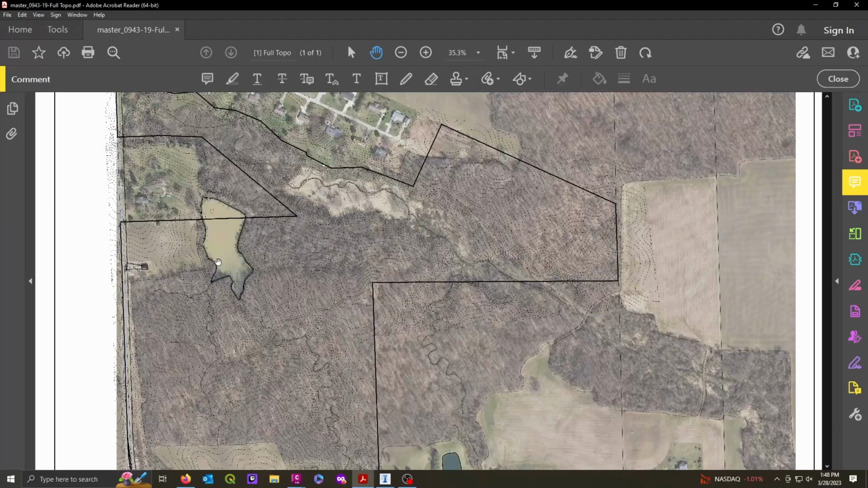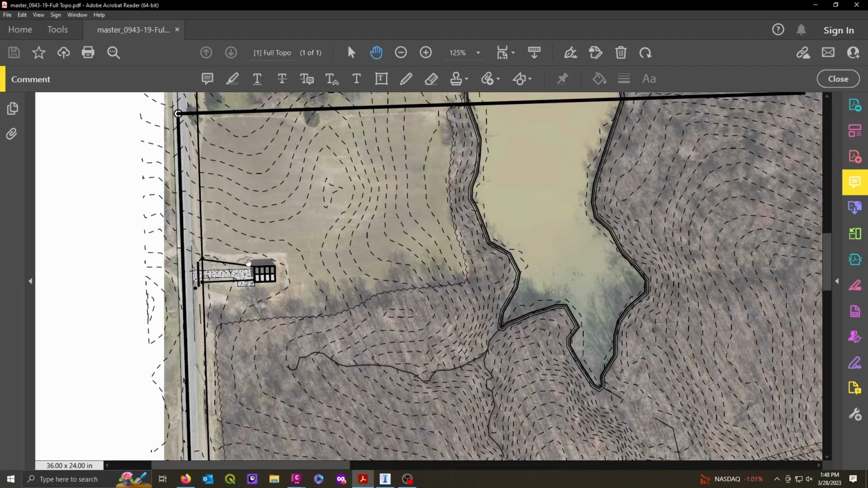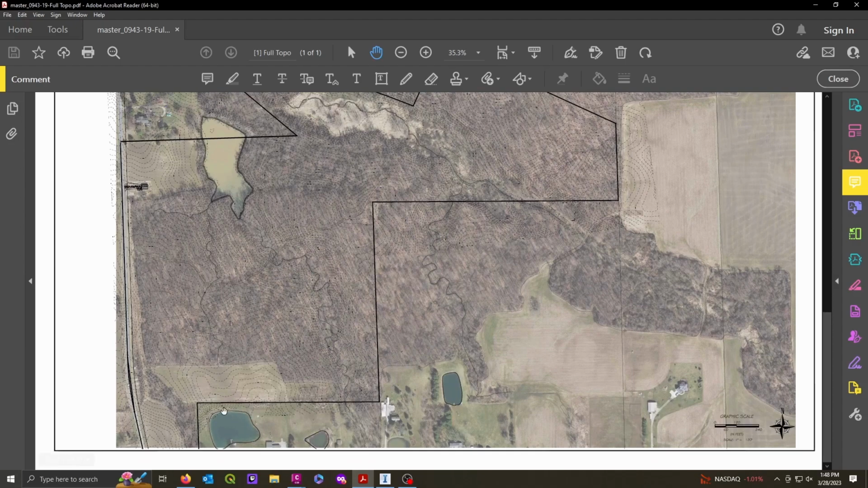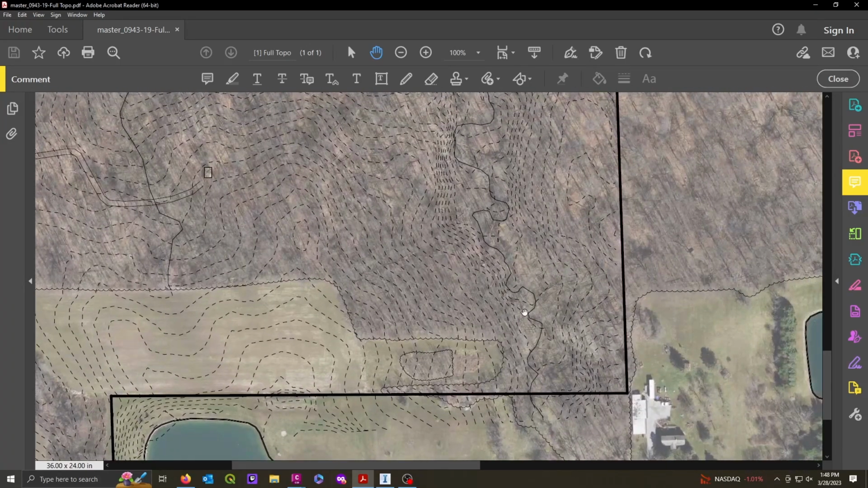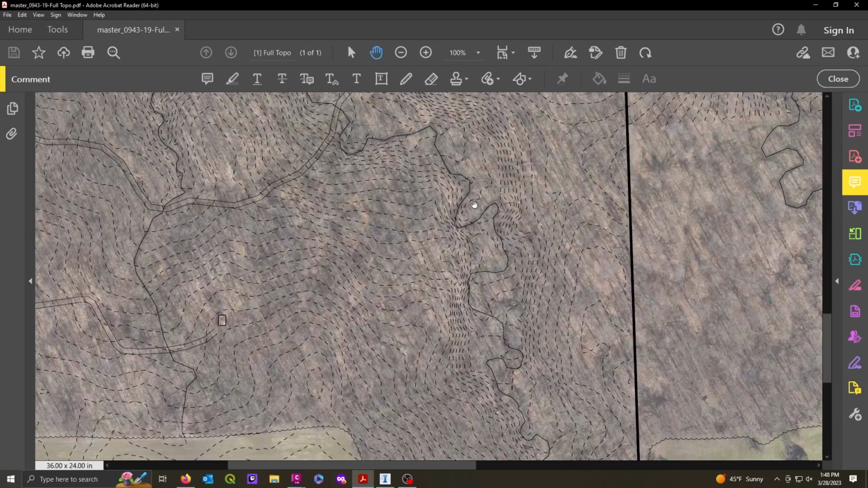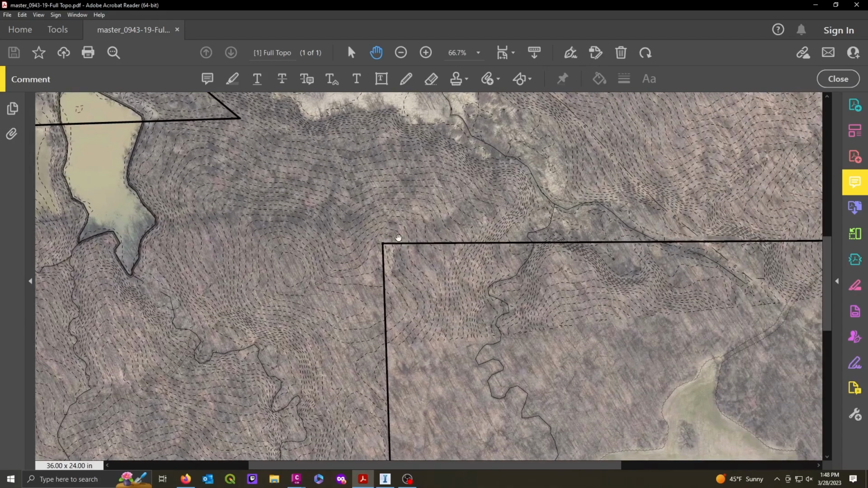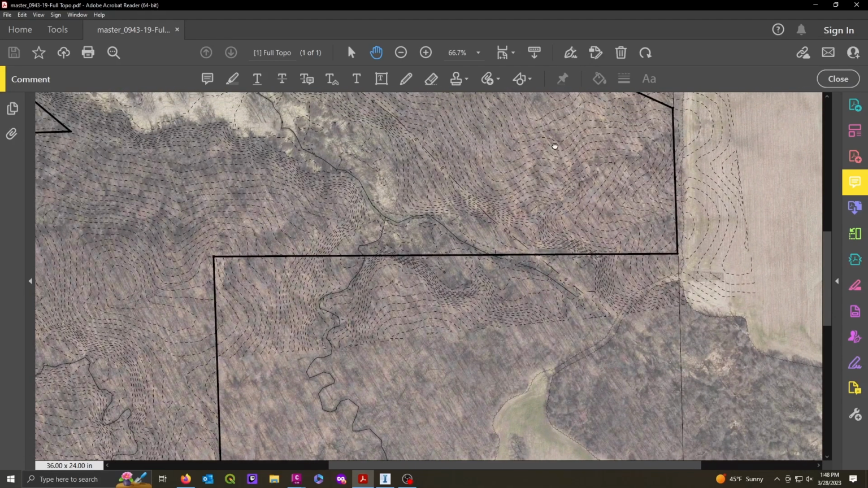You can zoom in and out here. You can see the contours. So the contours show up real easy on this. I haven't labeled the contours yet, but I can do that later. I can just put the actual contour elevations on there. Here's a creek running through. I just drew that in by hand, just off the aerial. Another one over here. This is that gas main area here.